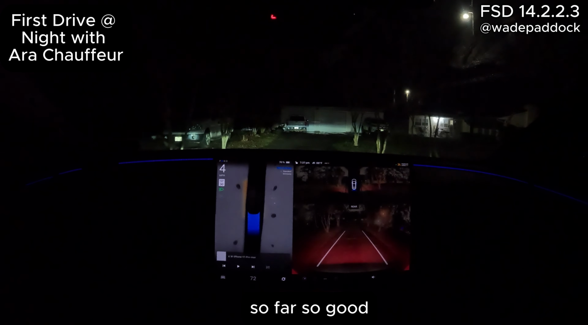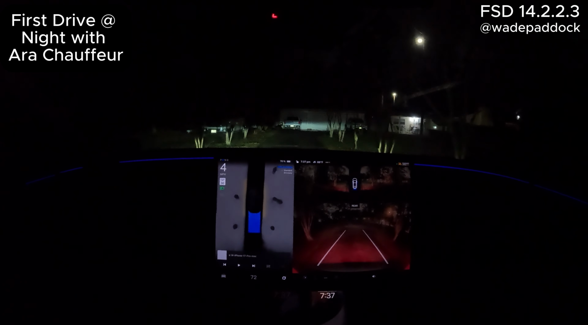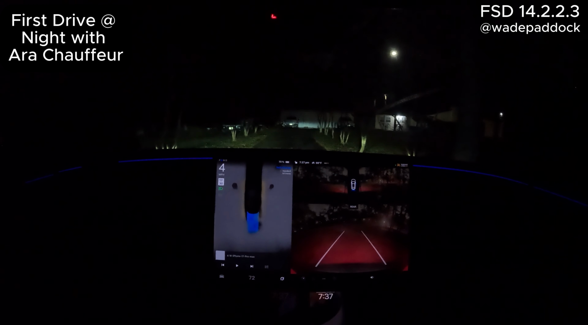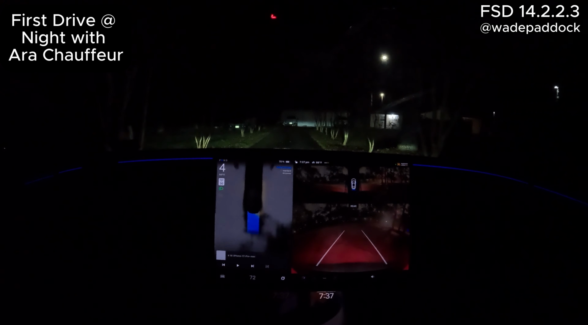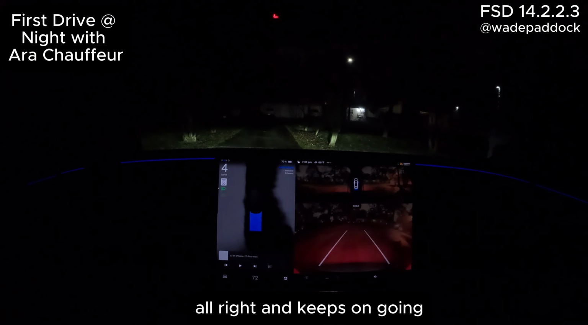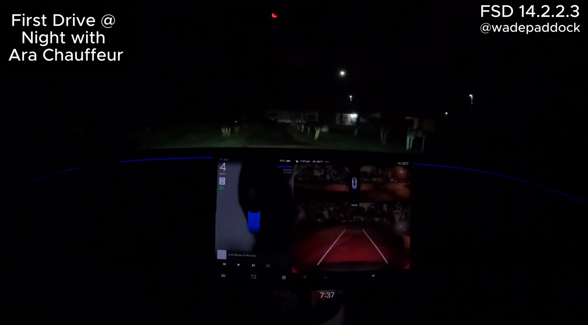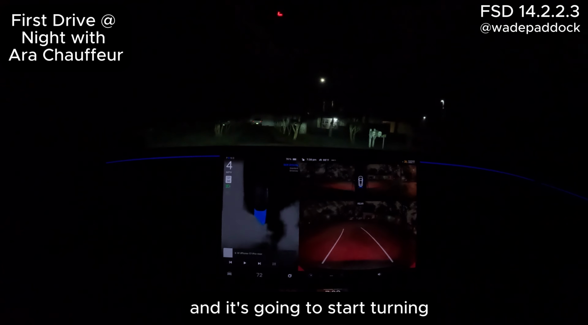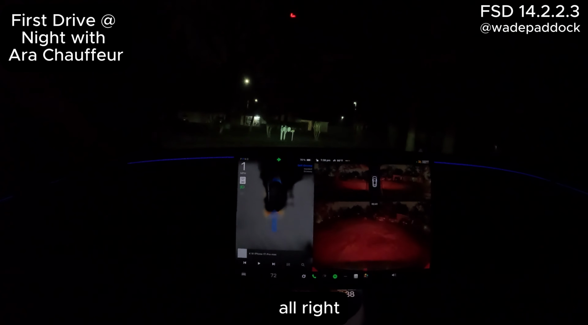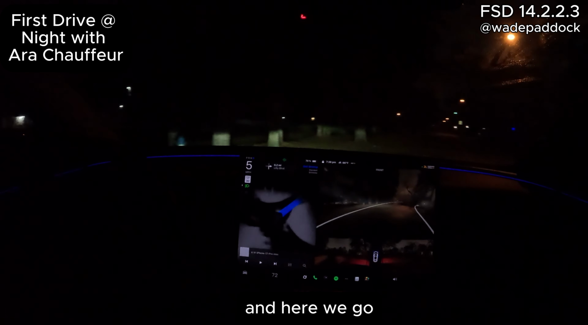So far, so good. Coming to the end of the driveway. Okay. Alright. And keeps on going. And it's gonna start turning. Alright. And here we go.